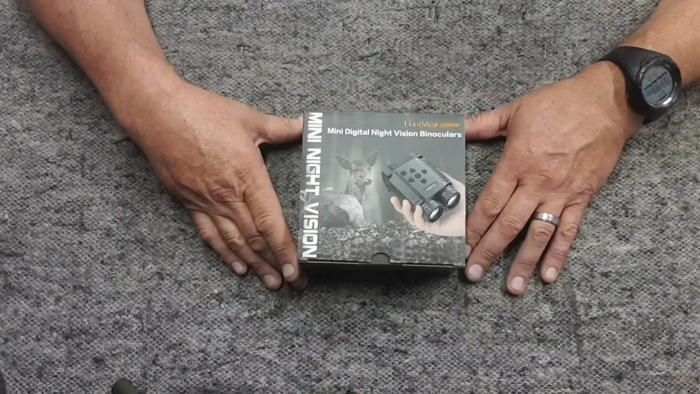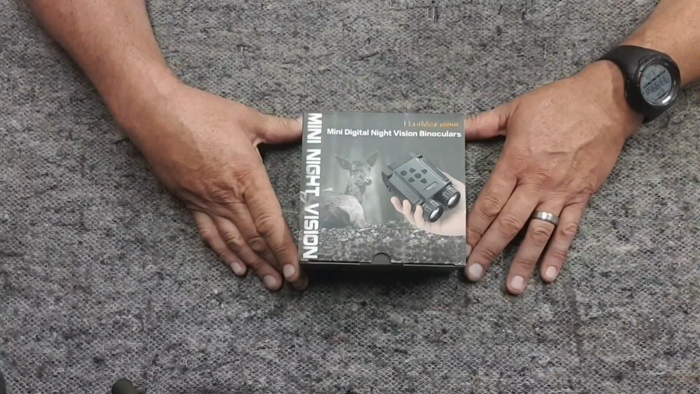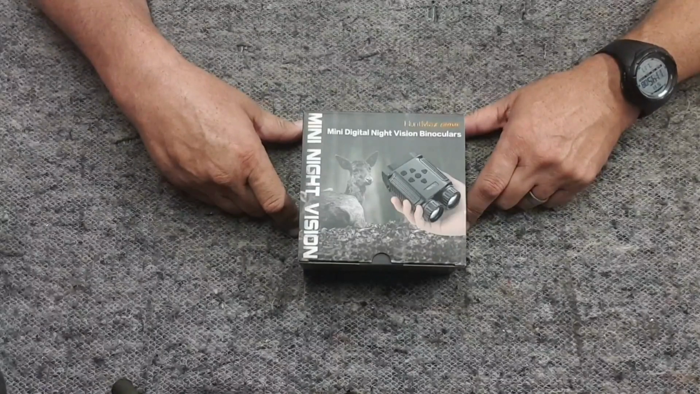This is a review of the HUNTMAX NV1180, and they are mini digital night vision binoculars. They are a 3-watt 850 nm infrared with 7 levels of illumination. They have a 4x digital zoom and run off of a 32GB micro SD card that comes supplied with them.